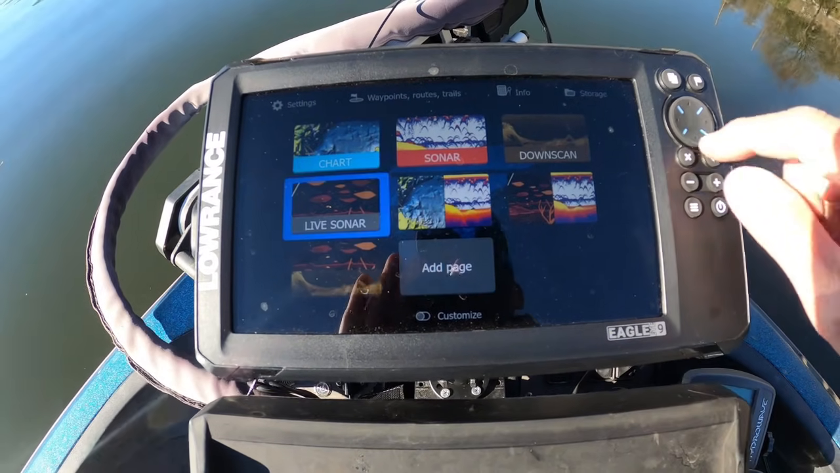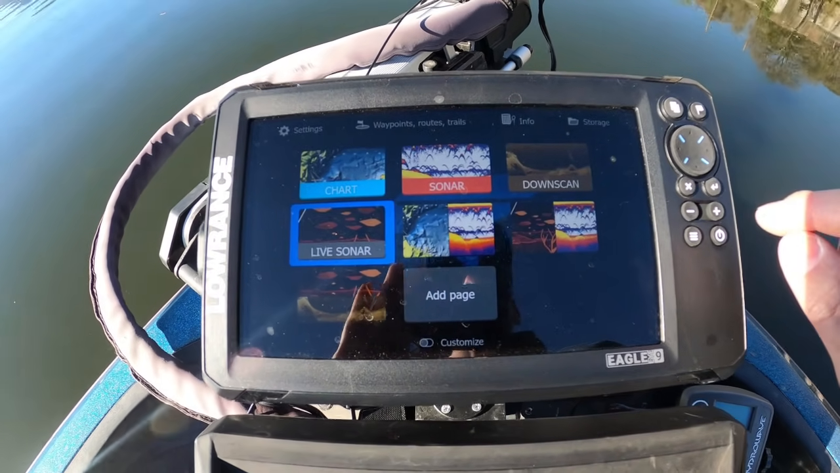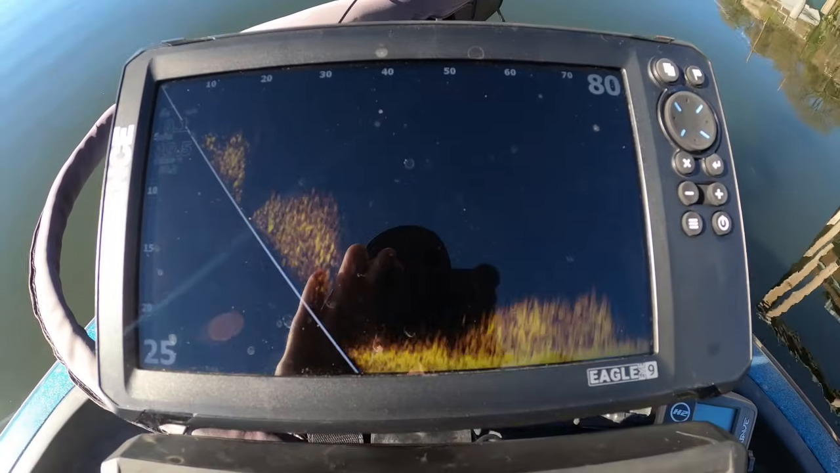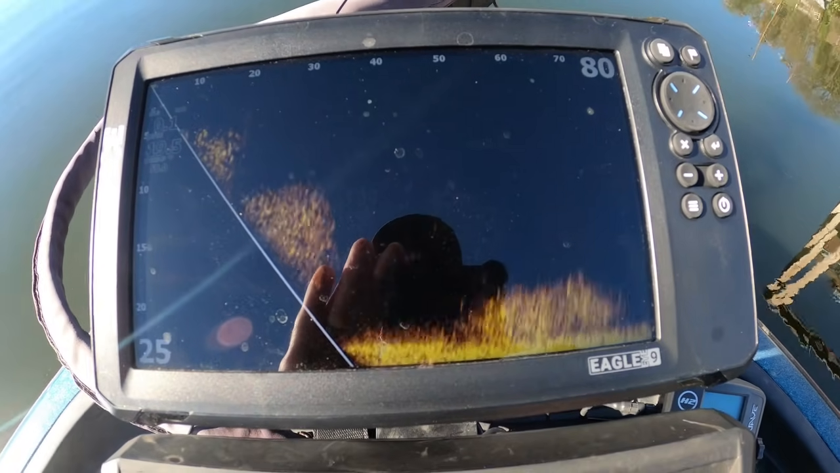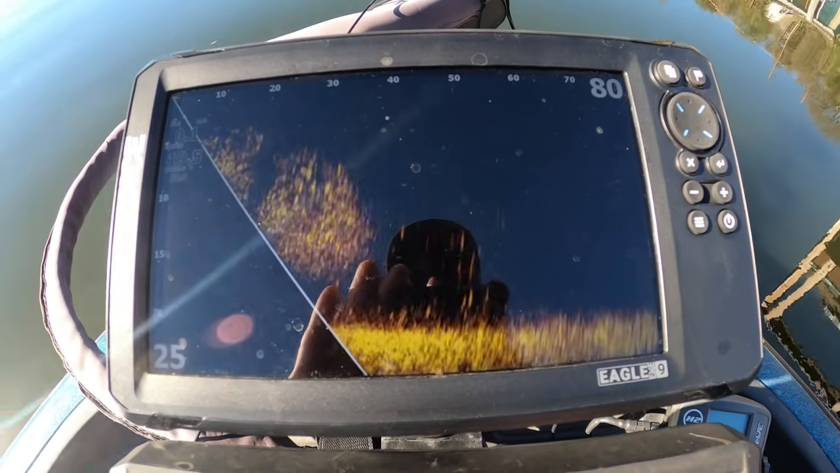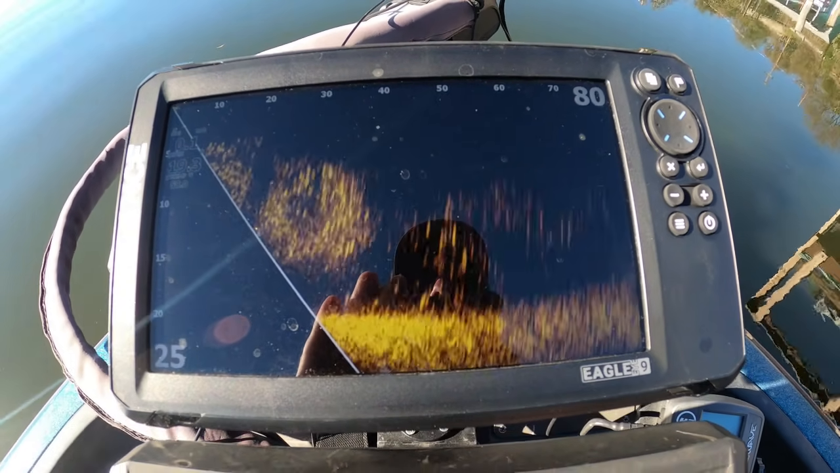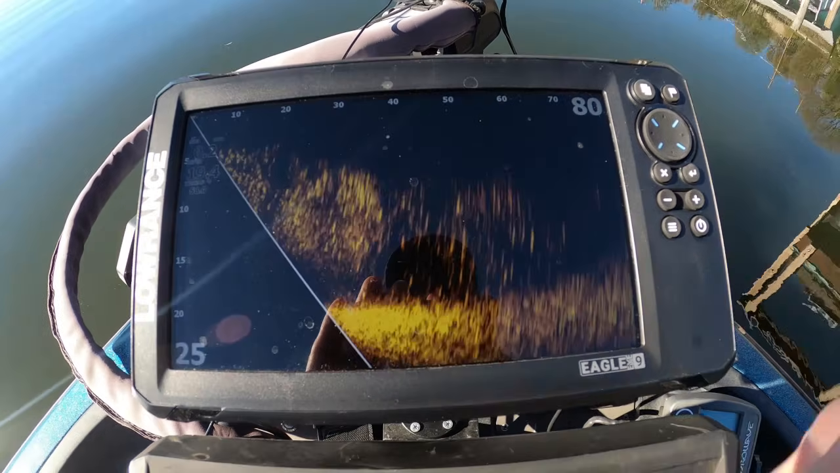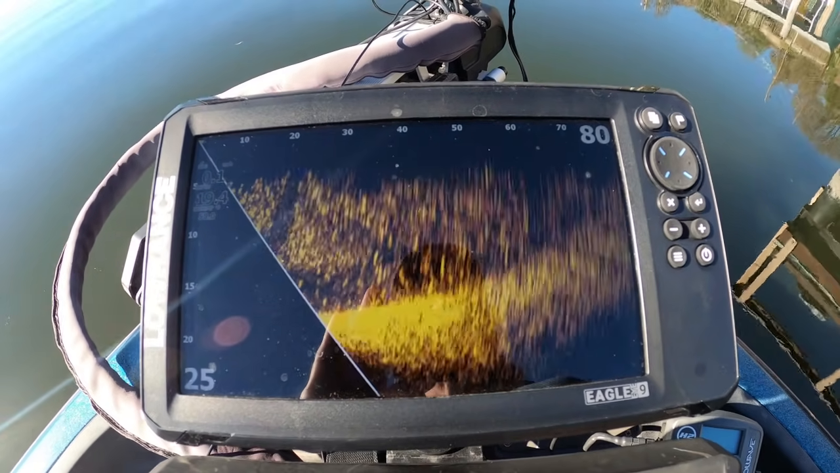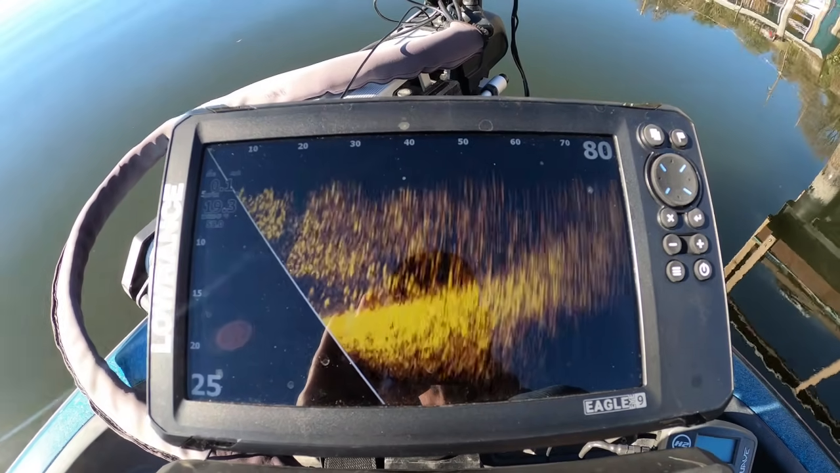But here's where the unit shines, what traditional 2D sonar doesn't do. We're going to go to live sonar here. So there's that bait ball that we were on top of, right? Now as I start to pan around, see if there's any predators. Well, now there's some bigger marks starting to come in. I'm absolutely surrounded by fish. It actually gets pretty noisy when we get into the big bait ball there.